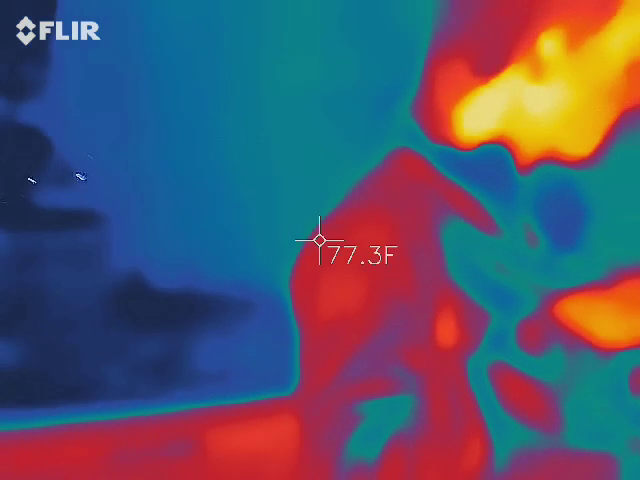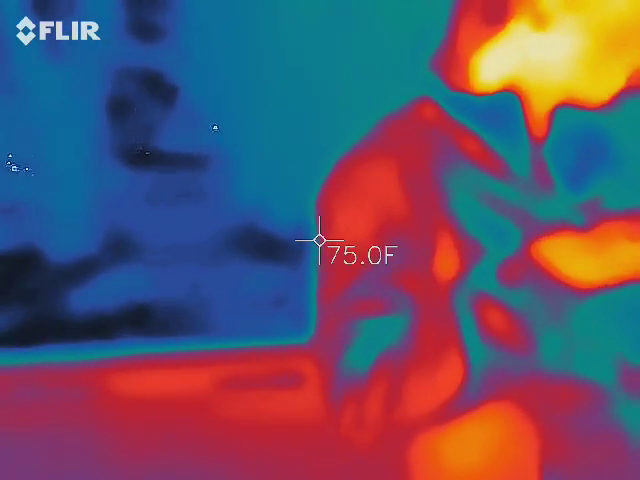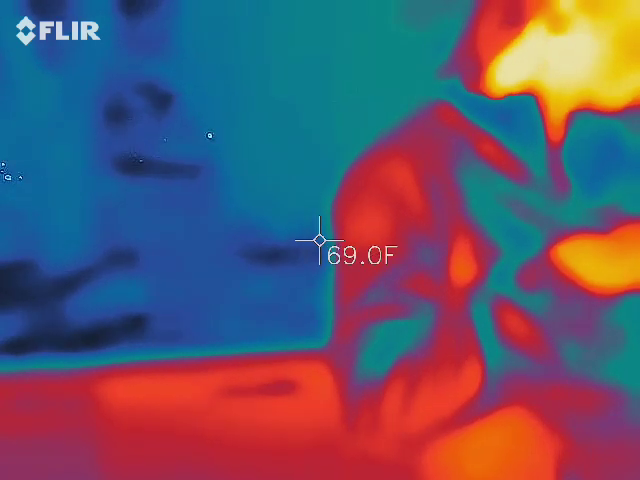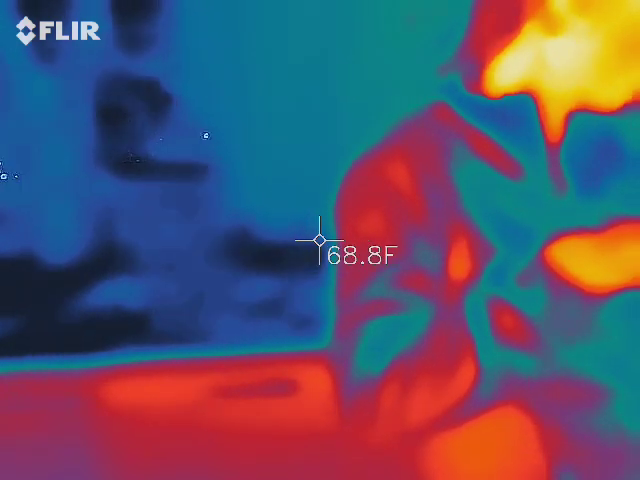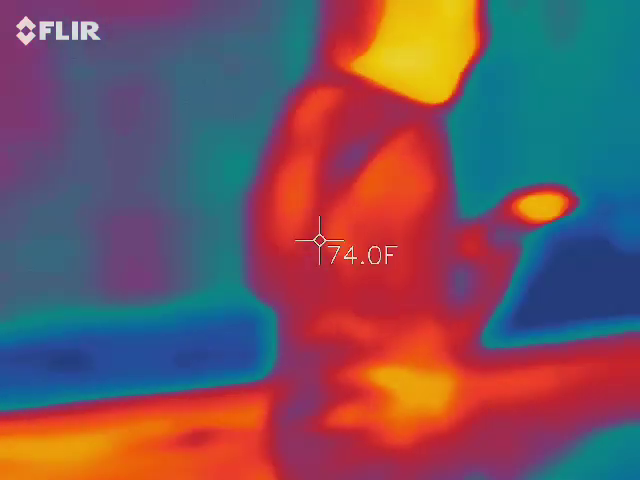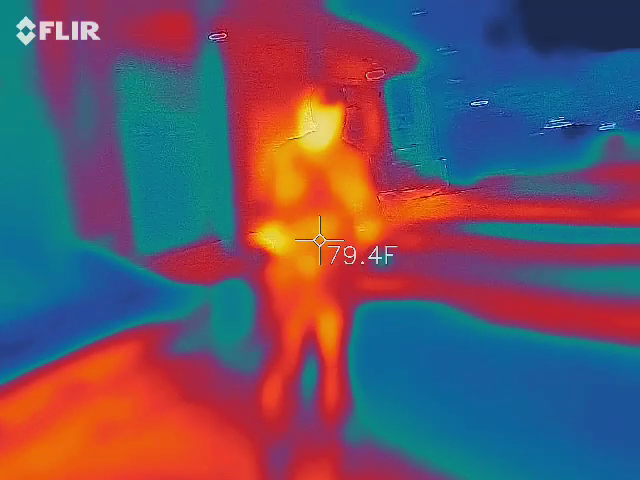So, we just went up to 0.4. We're down to 0.1. So I'm going to move, because this is ghost hunting. It's not go stand still. And I'm going to try to find a spot where it's going to be at least a whole digit.